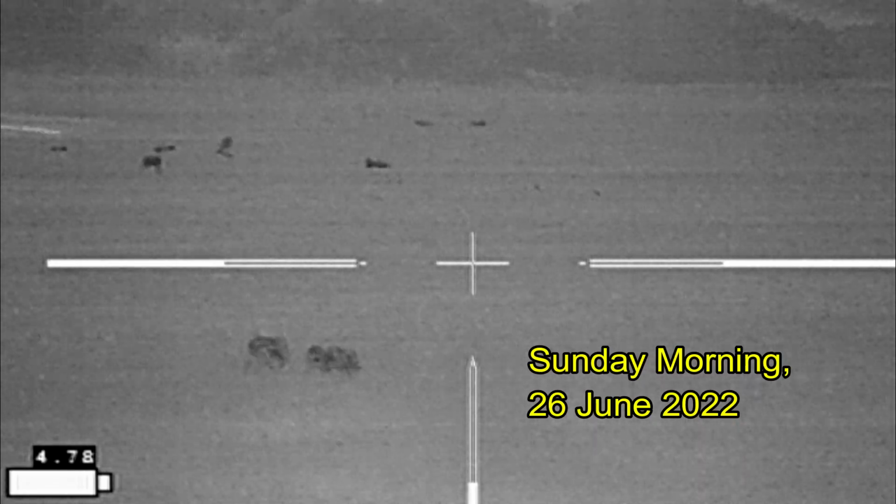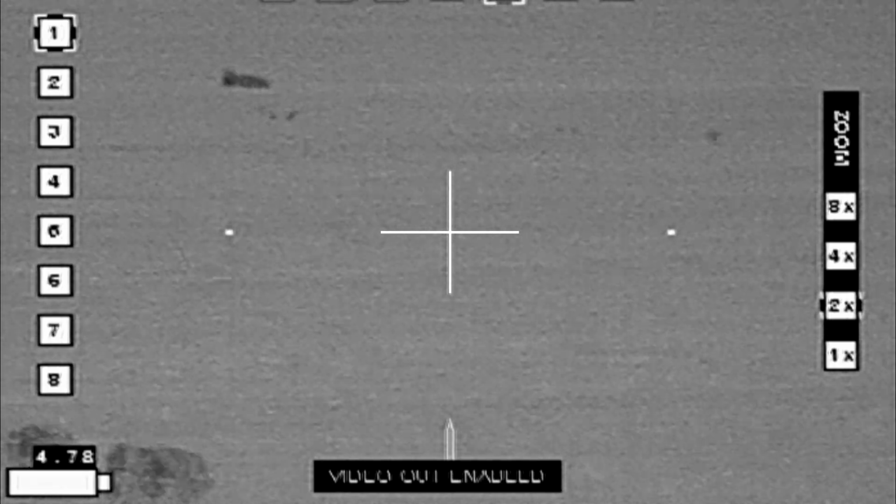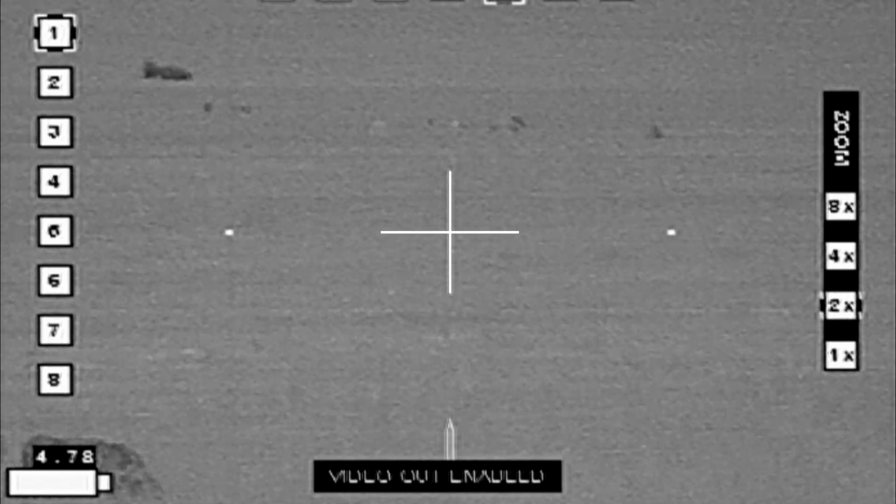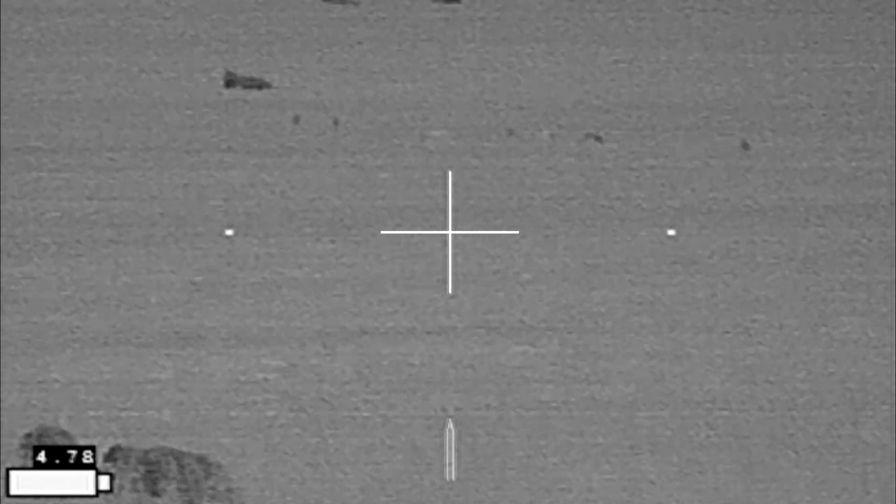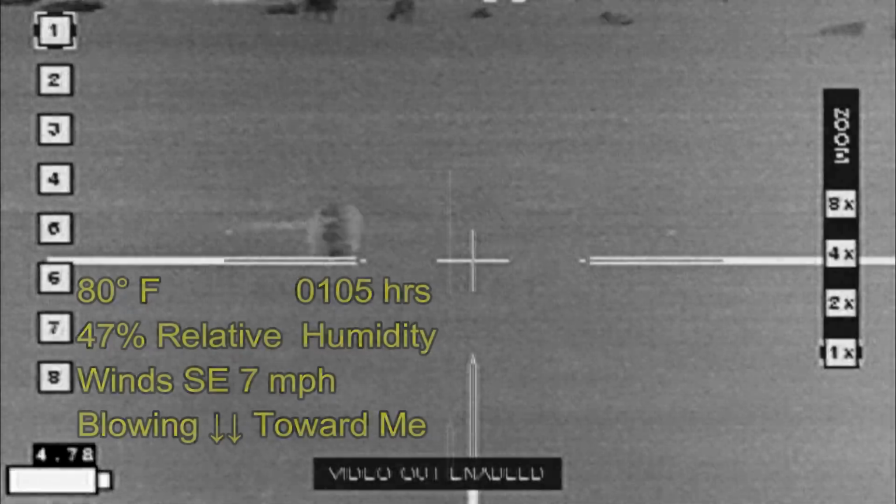and found a small sounder of hogs down in the hayfield. I'm on top of a hill right now looking down, and they're out there about 550 yards or so. And part of the reason why it's so hard to see them is that they have been in the water tank and most of them are wet.